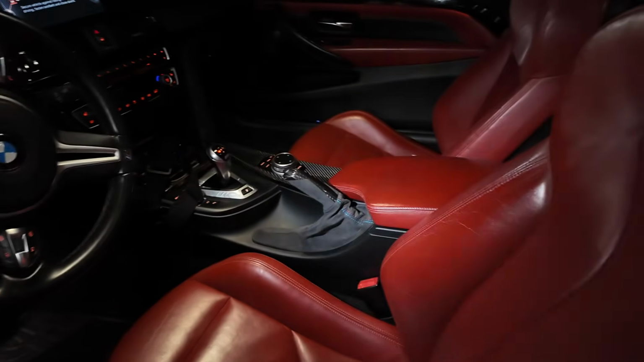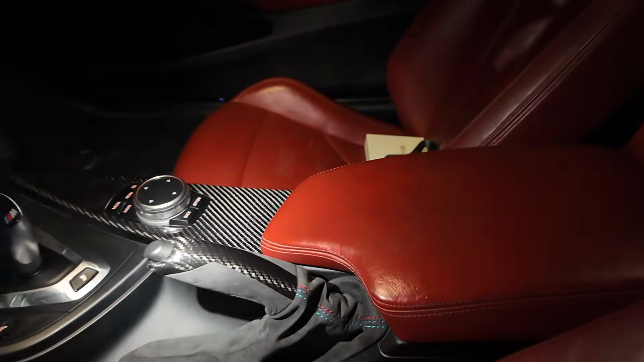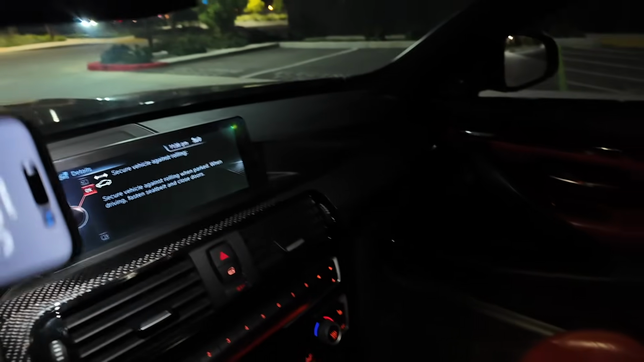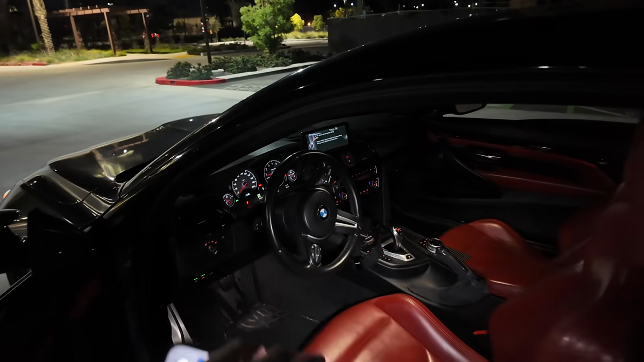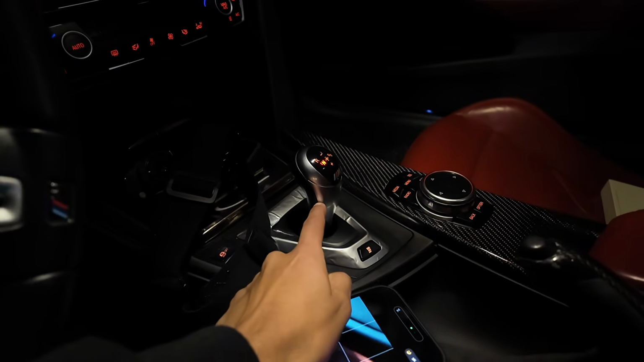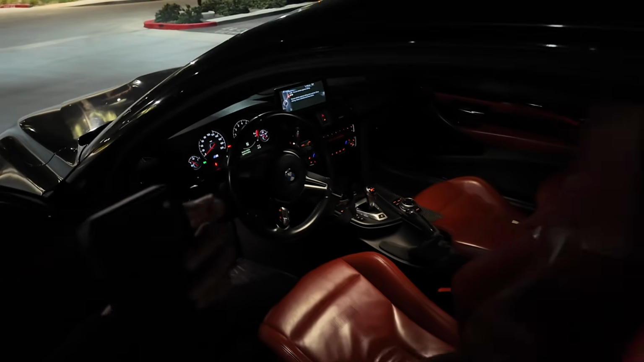For the interior, we literally just added more mods. I did this handbrake right here with Alcantara. Then I also did a carbon fiber trim right there, and up here, because my old one that came with the car was faded terribly. It looked so ugly. So I'm just gonna order this piece and then this piece, and I think for the interior that might be it. After that, it's just gonna be the steering wheel. I want to do something fat and aggressive.